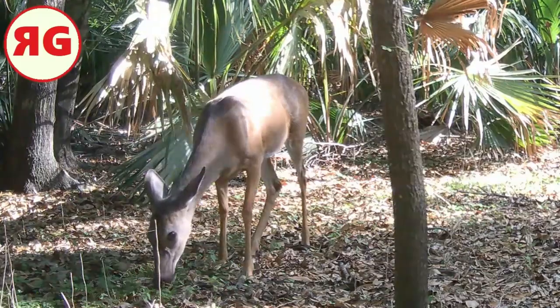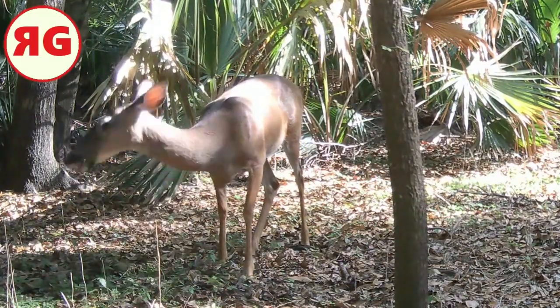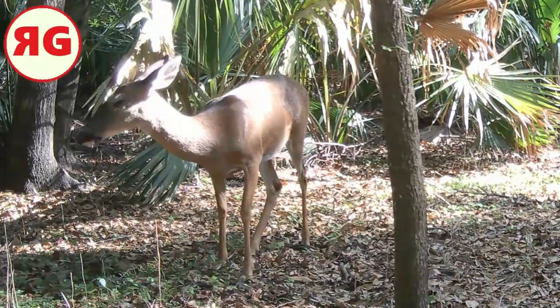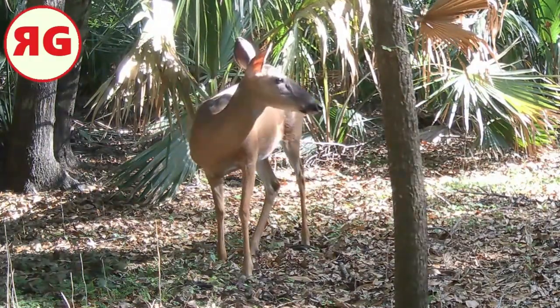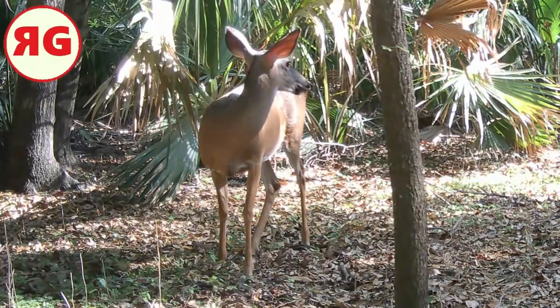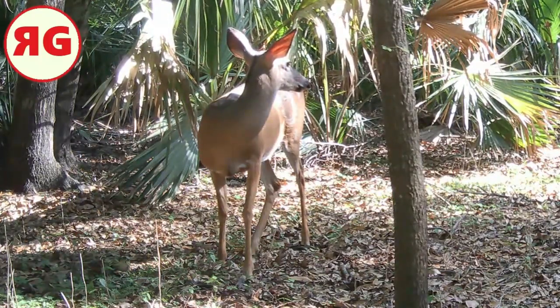Now I can't tell if that one's eating or just talking on the phone. I see his lips moving, but I don't know. Maybe he's got one of those earpieces in, you know. You never know. Because, you know, it's deer. He's looking backwards in the direction that I was going. That's the trail over there.